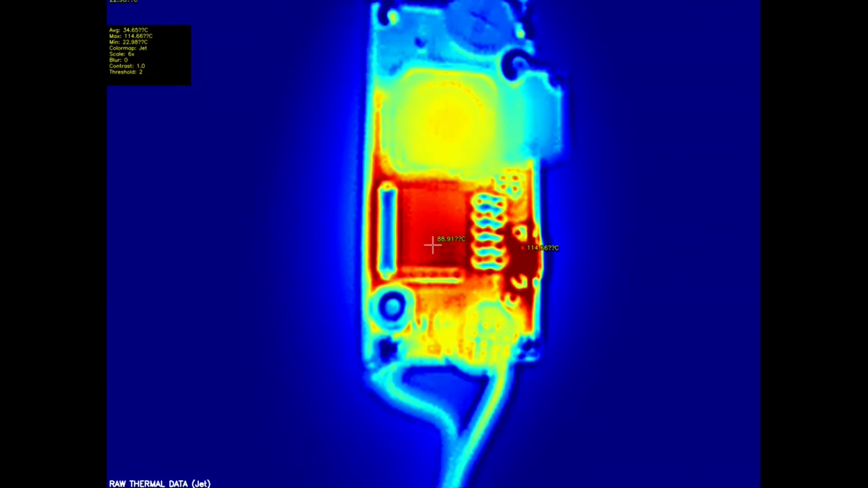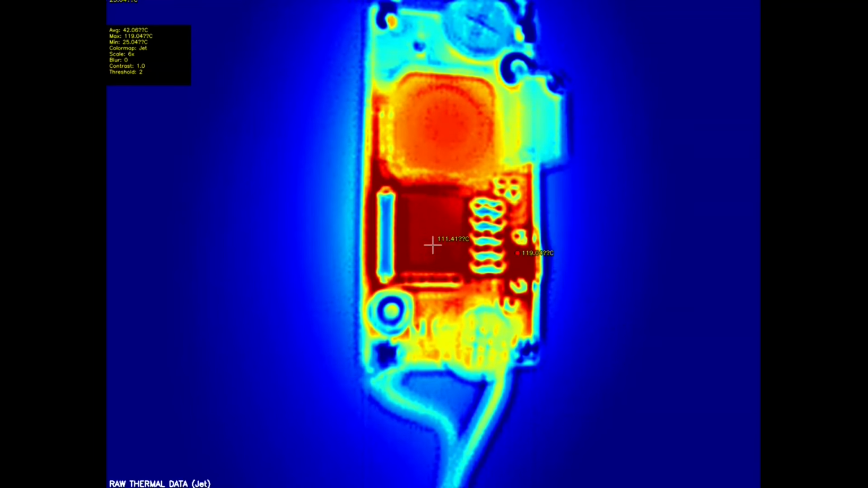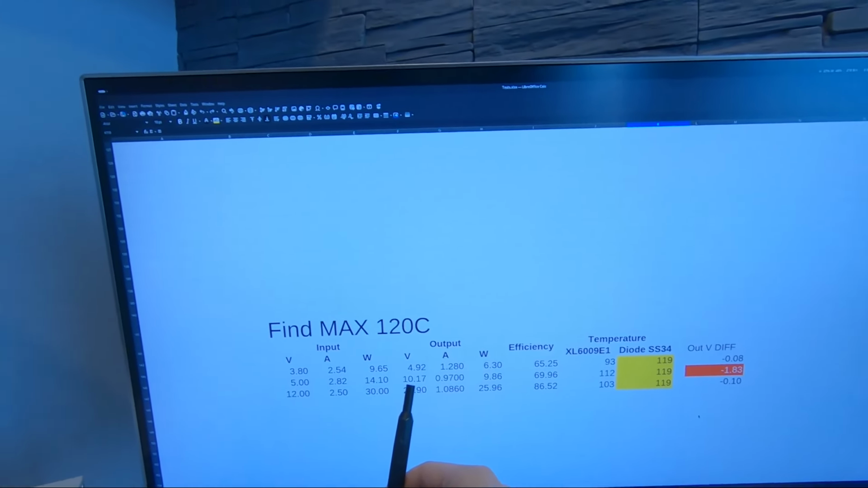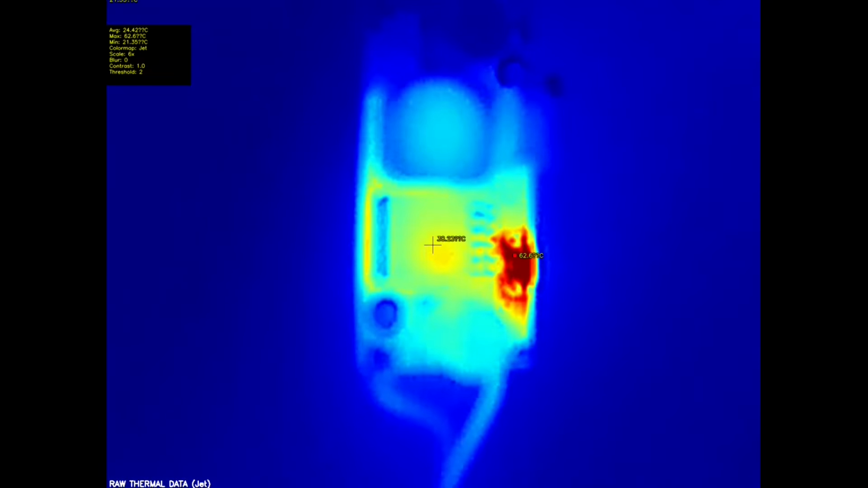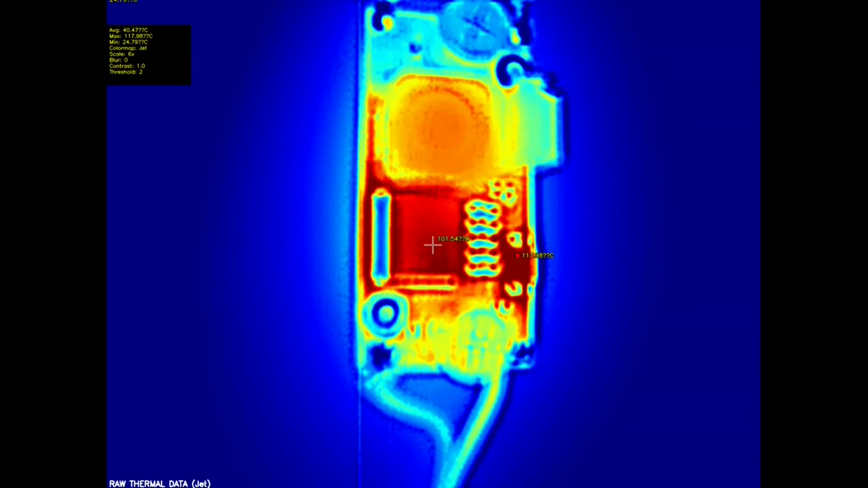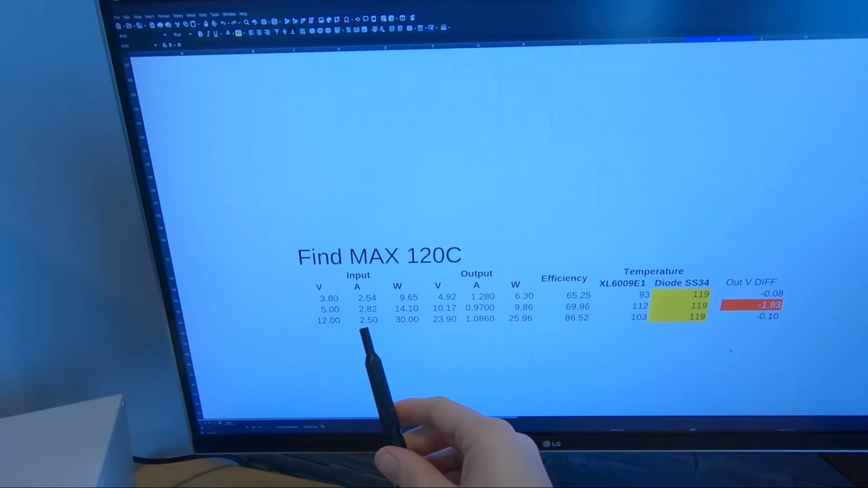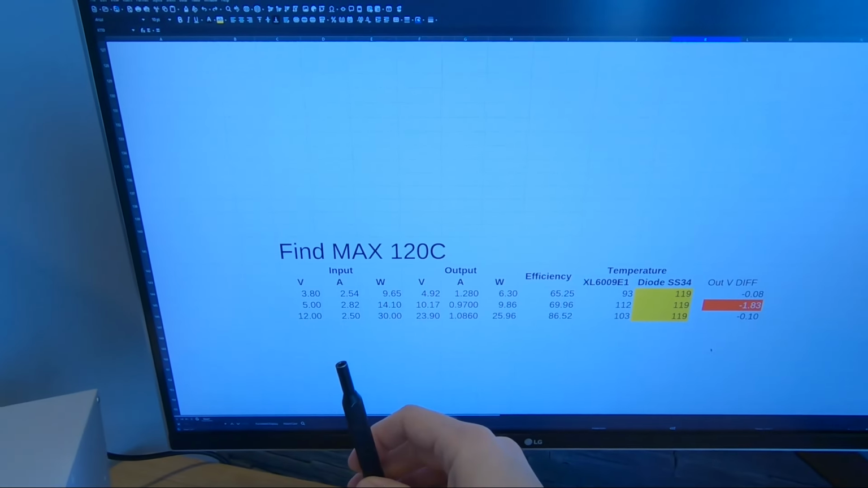So from 3.8 to 5 volts, the maximum input on the amperage side is 2.54. From 5 to 12 volts, the maximum was 2.82 amps, but we had a significant voltage drop to 10.17 volts. And from 12 volt to 24 volt, the output voltage was fine, and the maximum amps on the input side was 2.5. So it's a mixed bag of results.